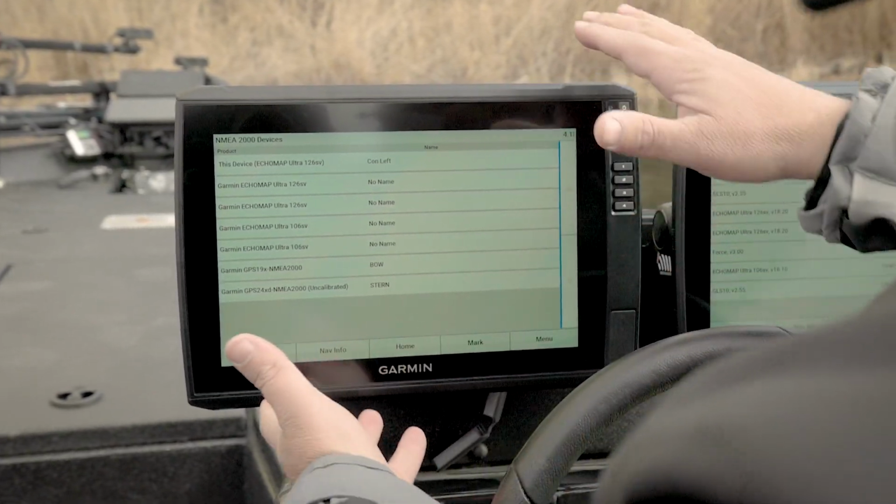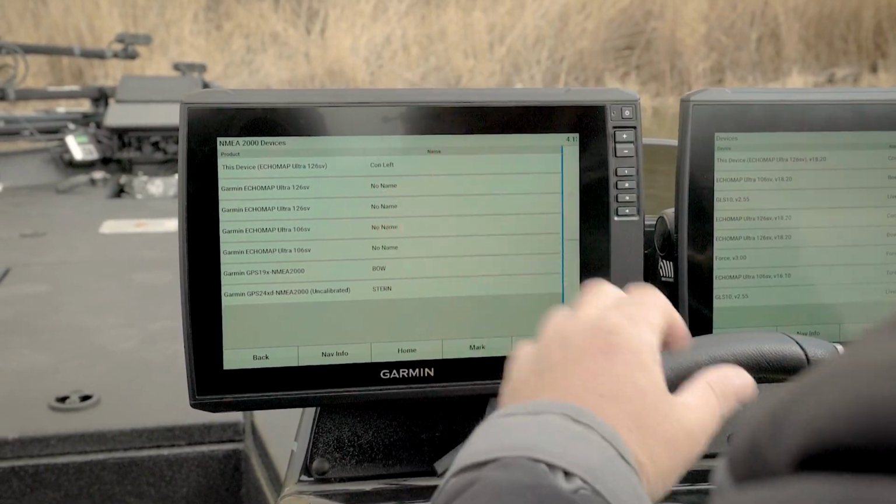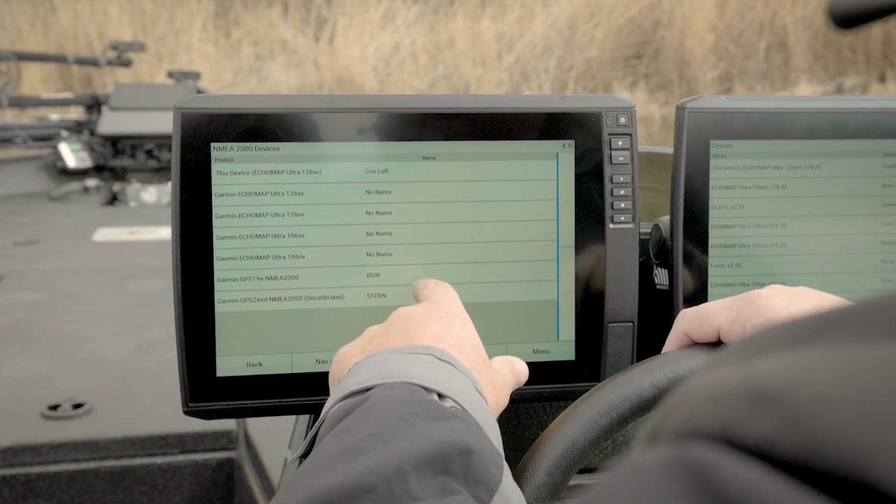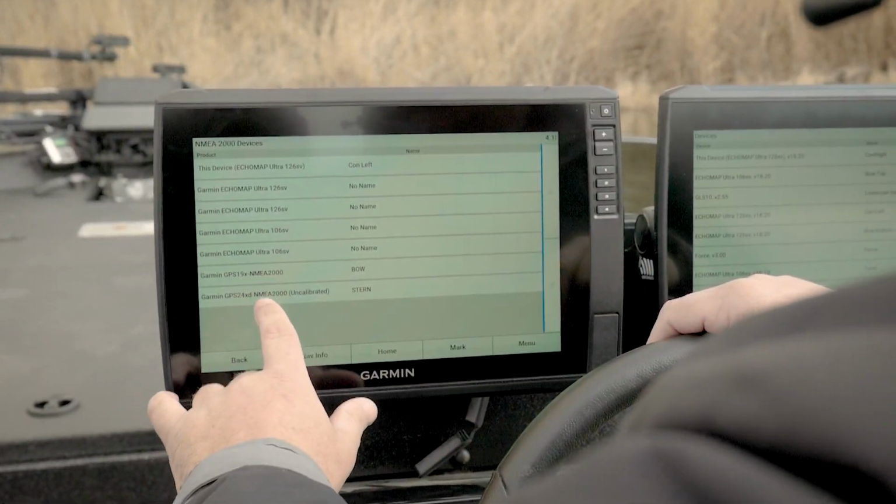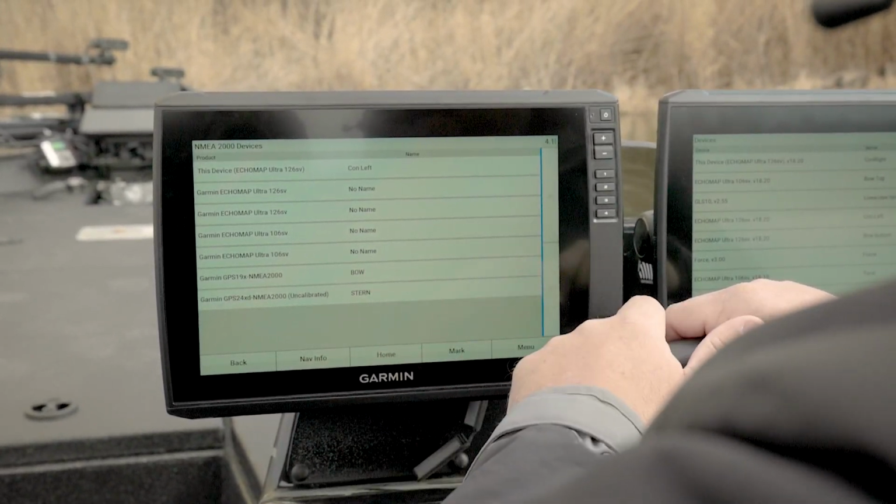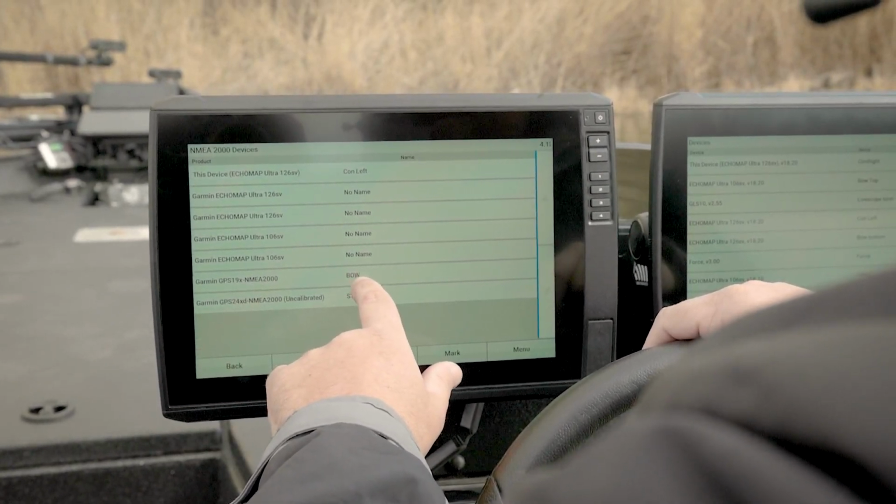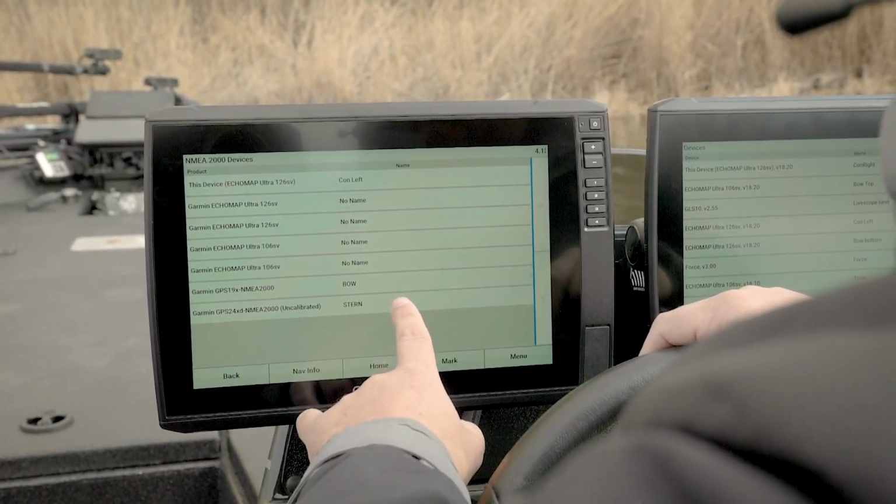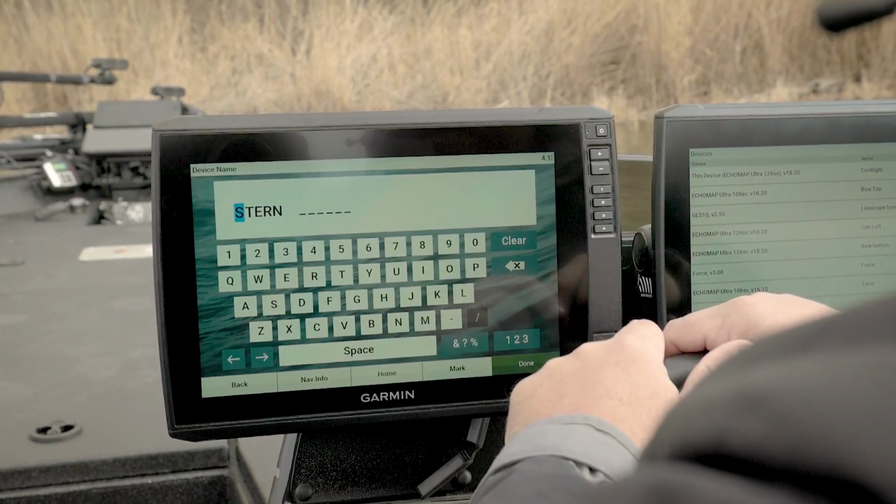Well, there's a difference in naming the unit and naming the unit in a NMEA world. Those are two different networks, and I've got to name it on the NMEA device as well. It may not be as necessary because we're not so much worried about the unit NMEA data. We're worried about these heading sensors and these GPS sensors. So this is very important right here. This GPS 19 is at the bow, and then GPX 24. To change the name, same way. Select it, review, change name right there.